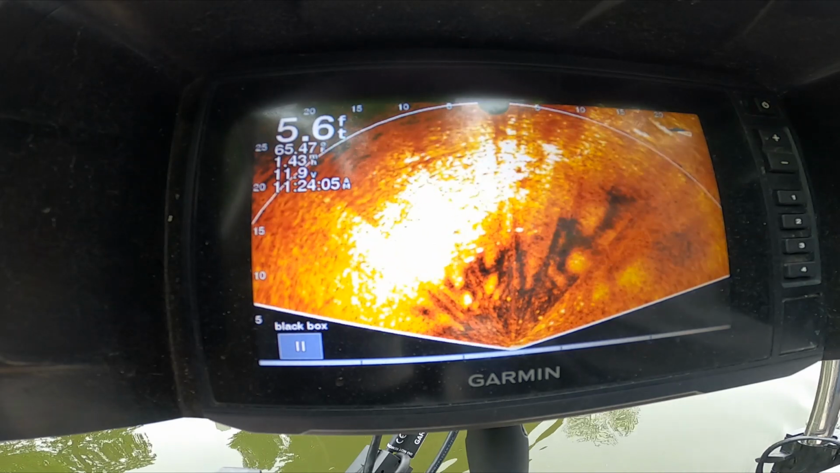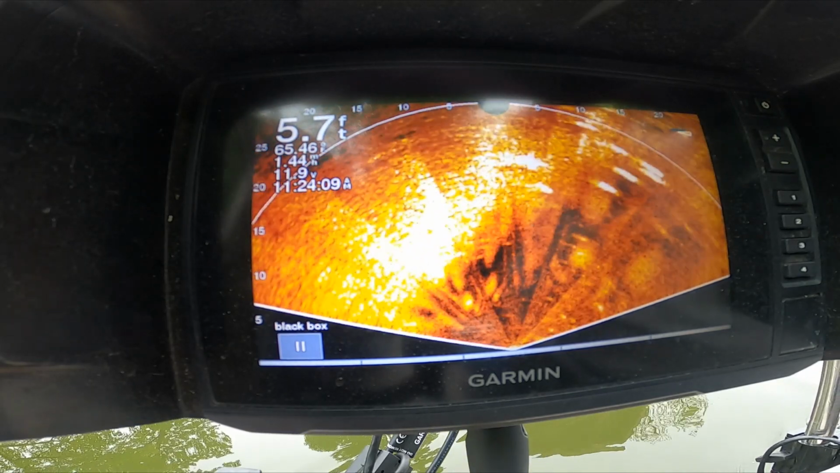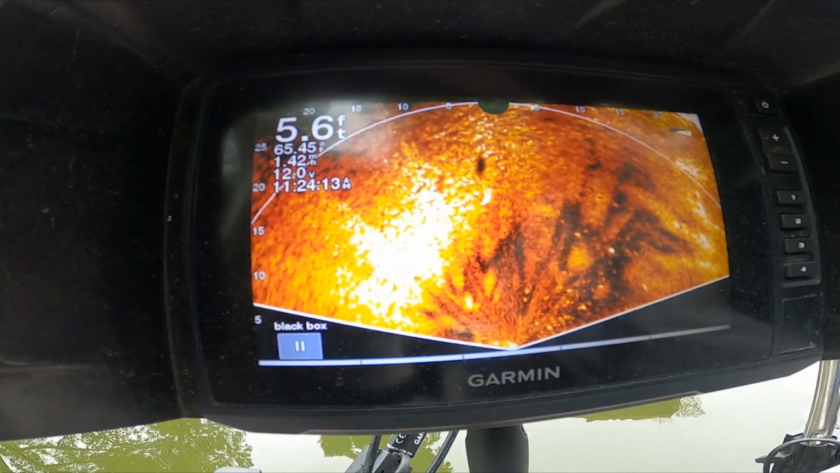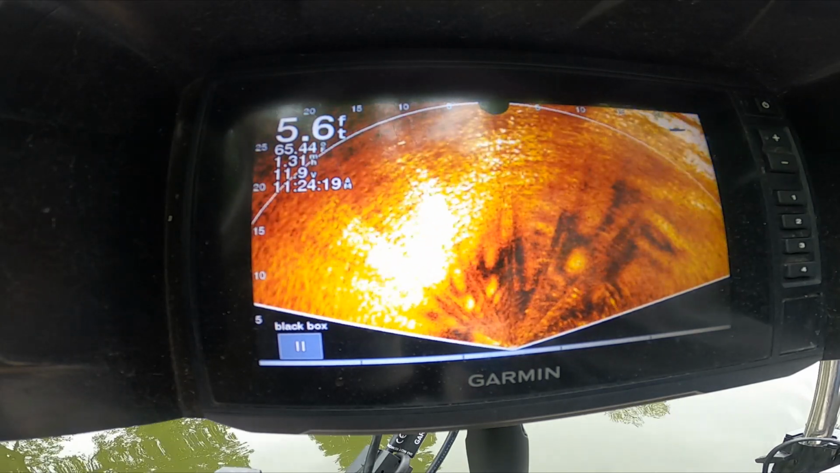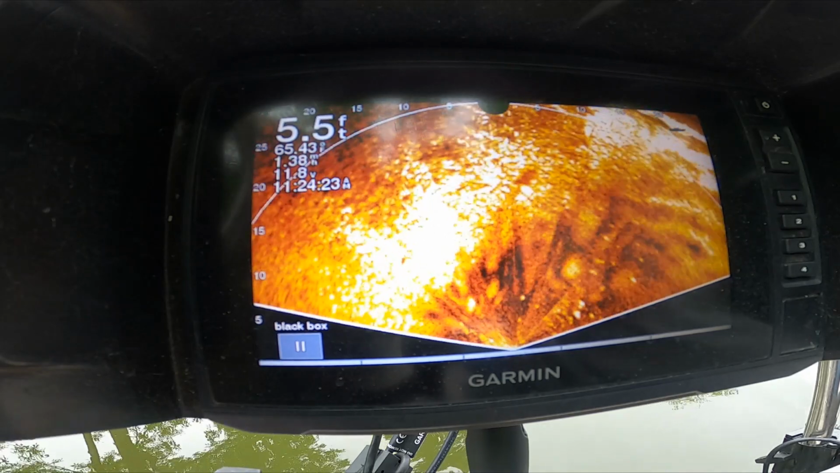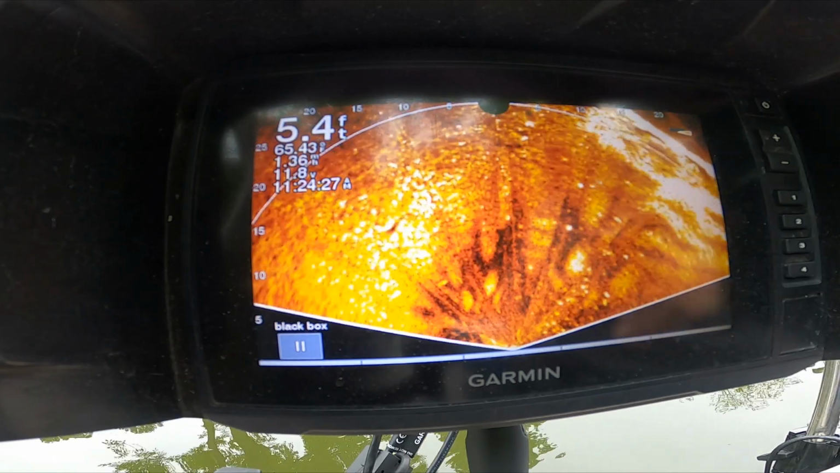That's the dock over there. I'm actually gonna adjust the range on it so you can see out farther and see the sides of this channel.